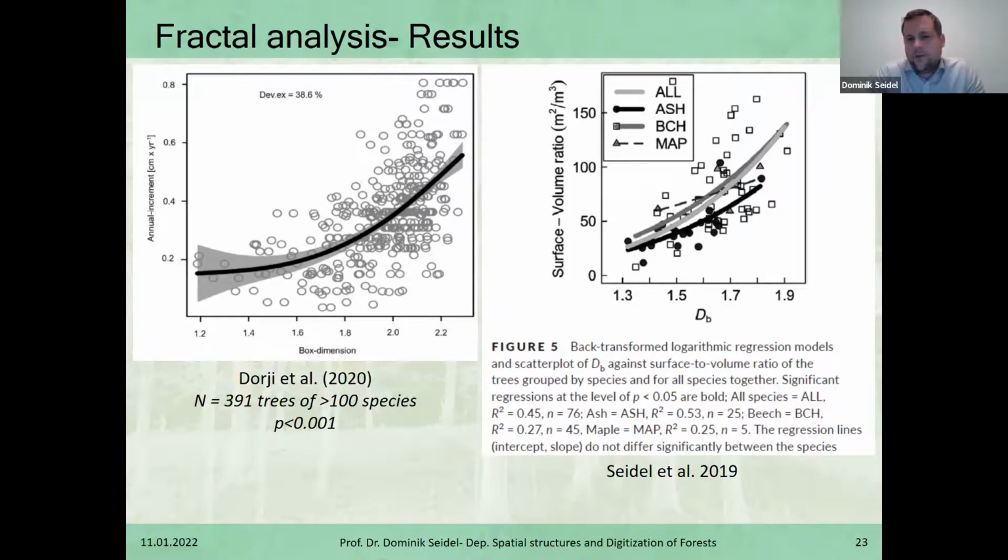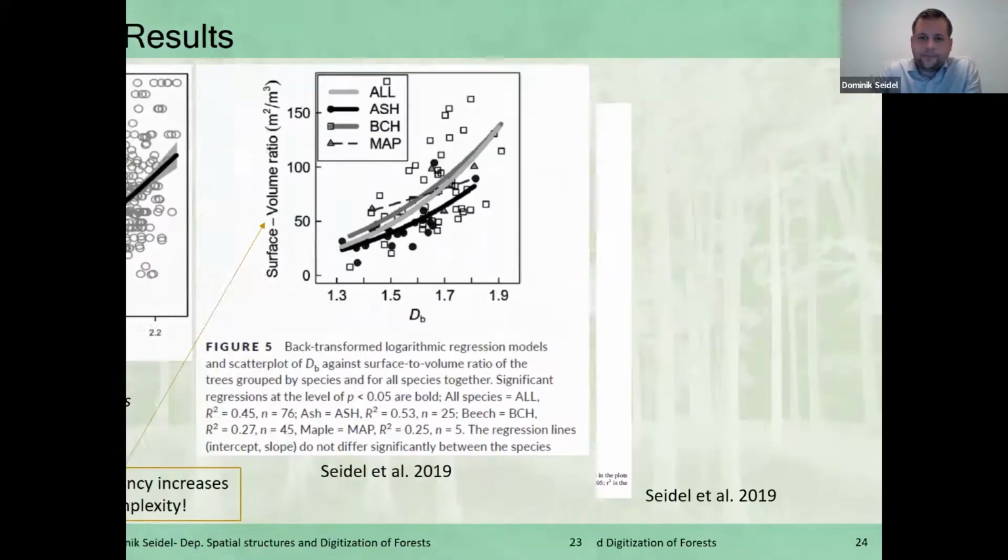So all the wood of the tree, not the volume of the entire crown with the leaves and everything, just the wood, the naked skeleton of the tree. And we could see that this surface to volume ratio, which can be considered a measure of growing efficiency, was nicely positively correlated to the complexity level. So meaning that trees seem naturally to grow better, or more efficient, when they are also developing more complex crowns. So we call this a growth efficiency parameter.